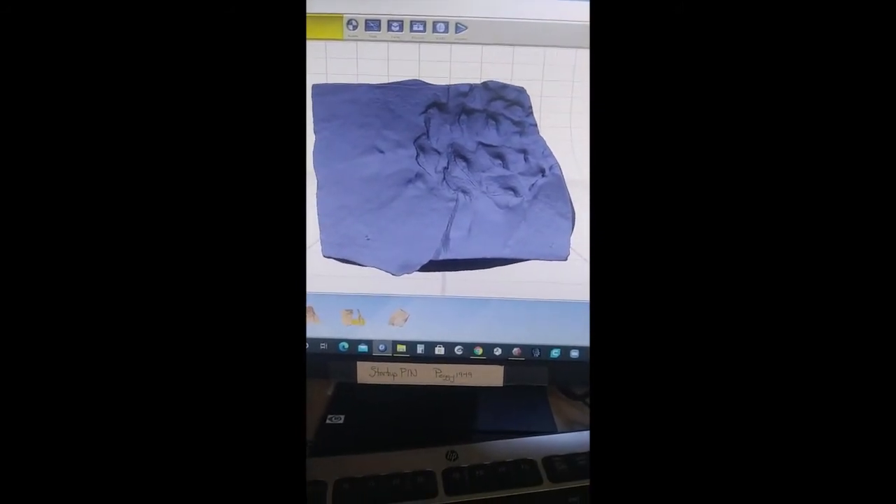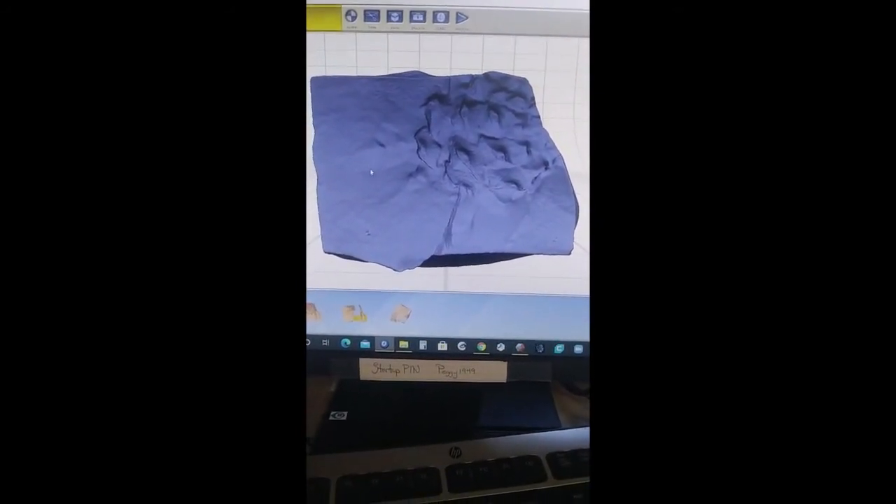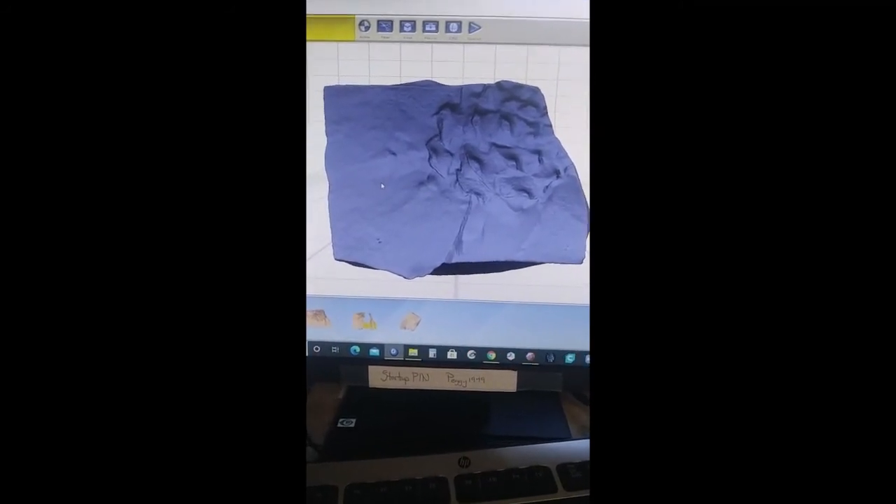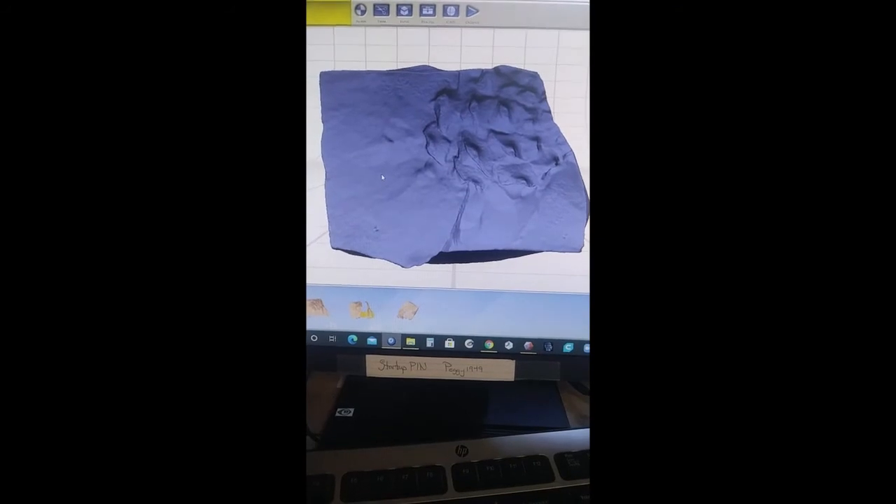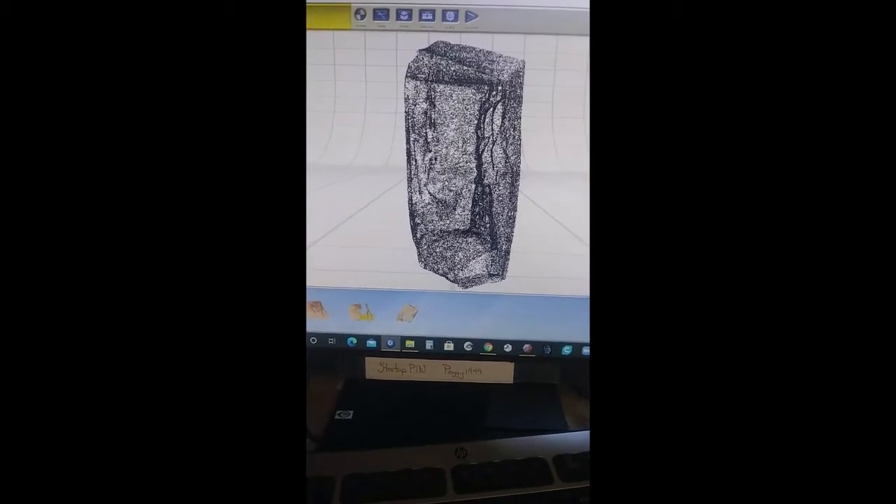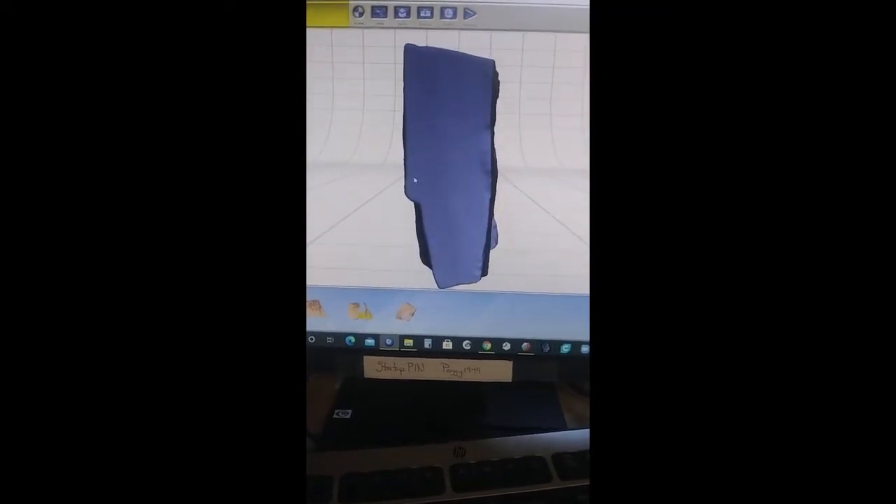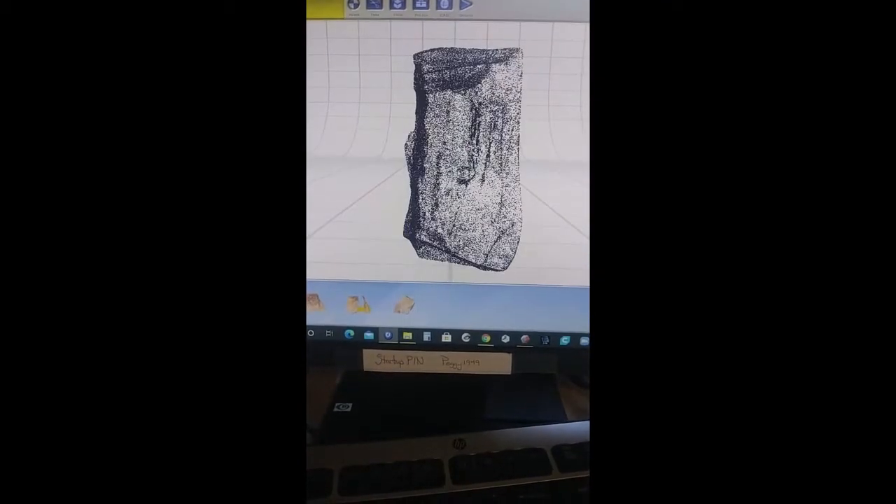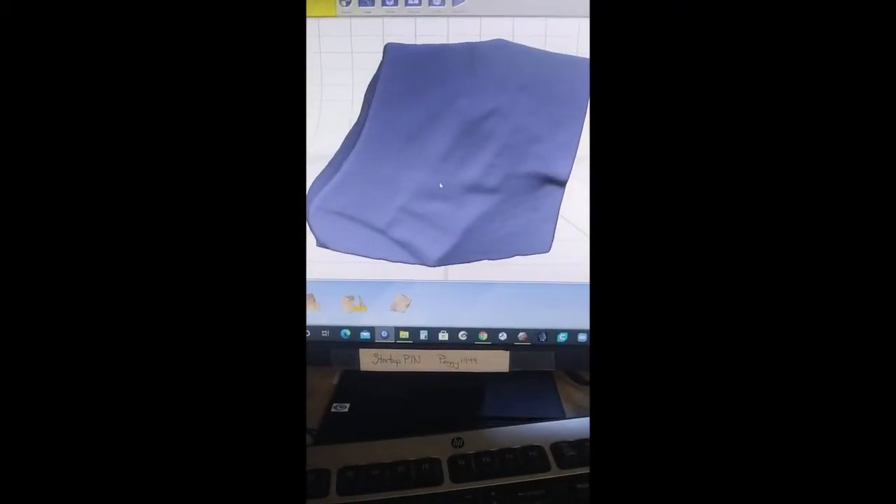You need to save this into whichever folder you want. If I look at this scan, I have it in blue just because it's easy to see. I got all the sides there. The back part here is noticeably smoother than the front.